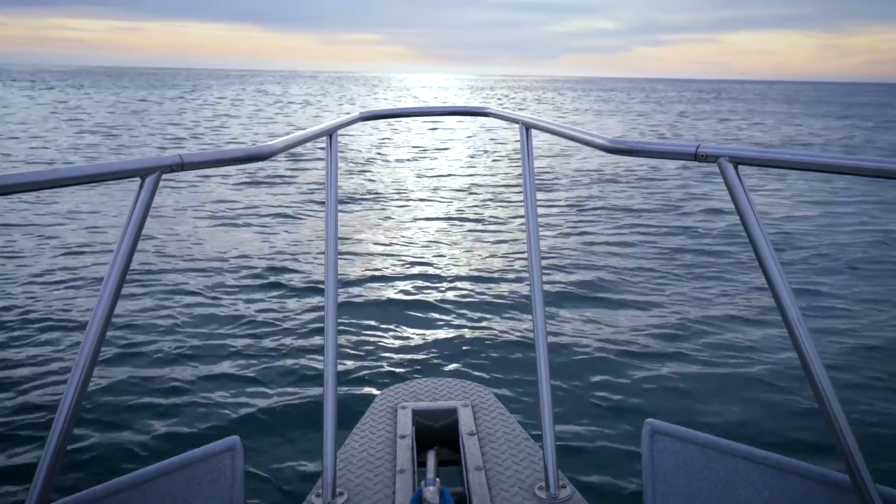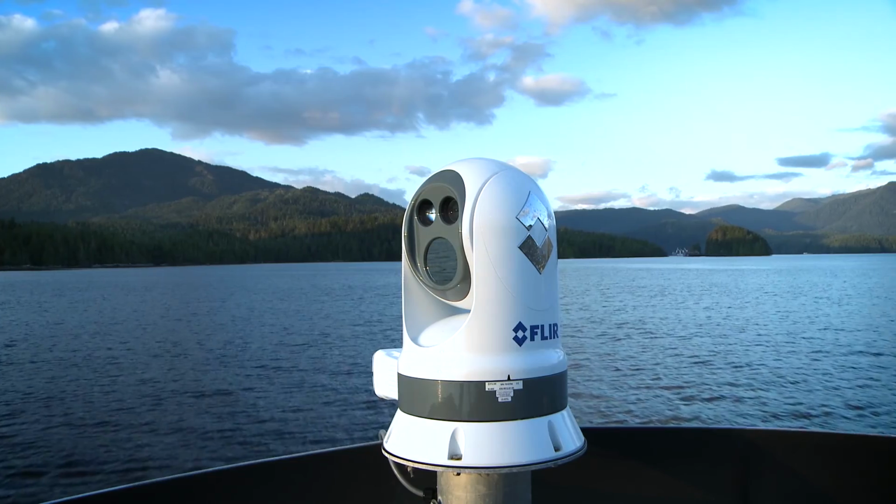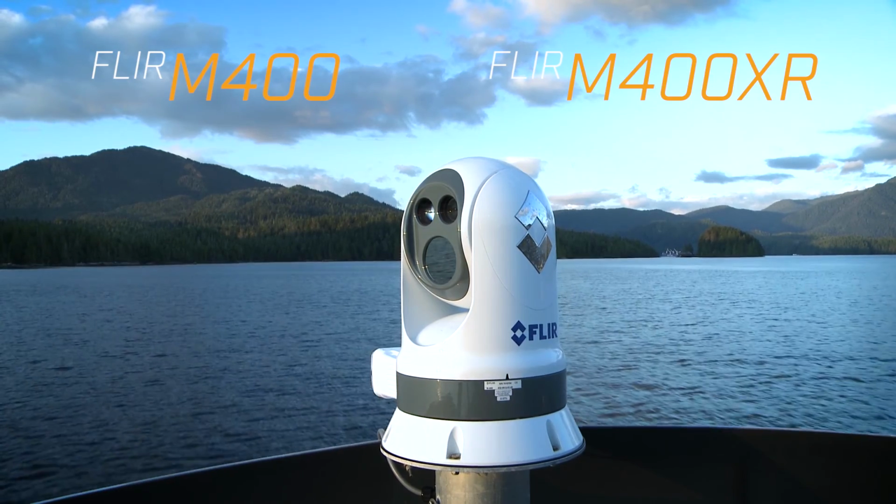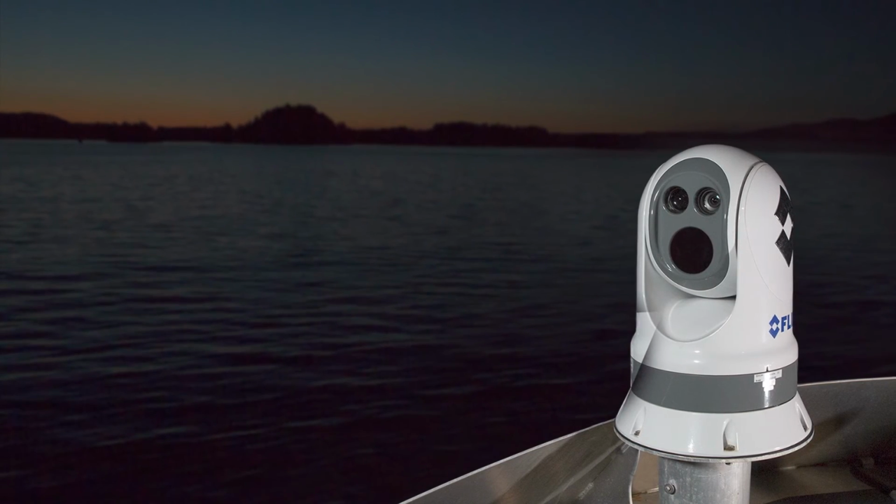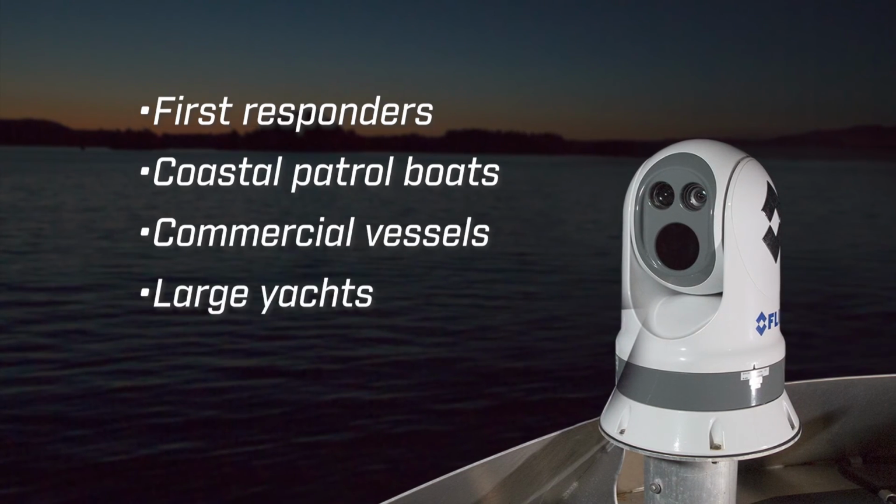Hi, I'm Jim McGowan with Flir Systems, and today I'm on board our test boat Flirtatious off the central coast of California. I'm here to tell you about our new M400 and M400XR high-performance thermal camera systems. The M400 is Flir's most powerful commercially available maritime thermal camera system. This is our most popular system for first responders, coastal patrol boats, commercial vessels, and even large yachts.